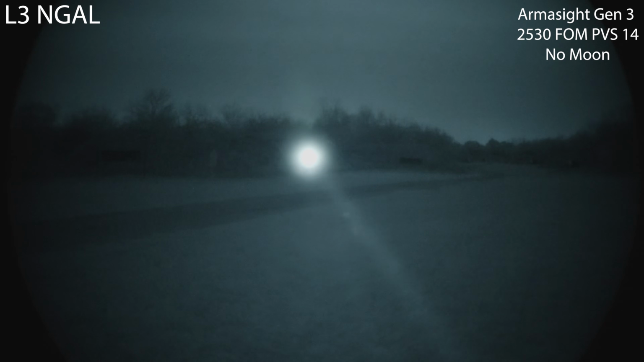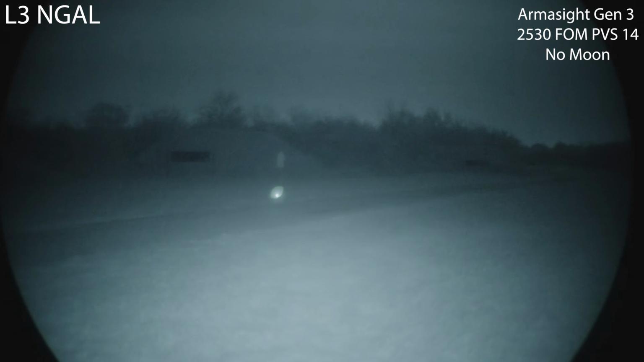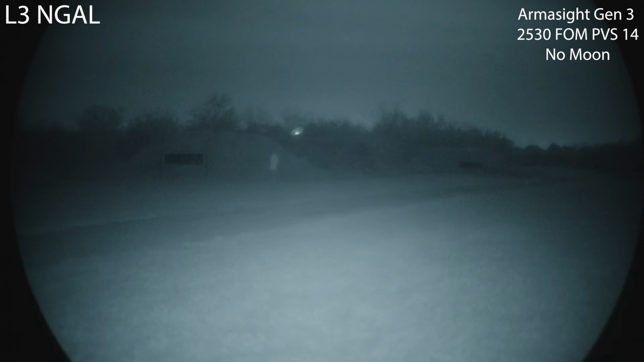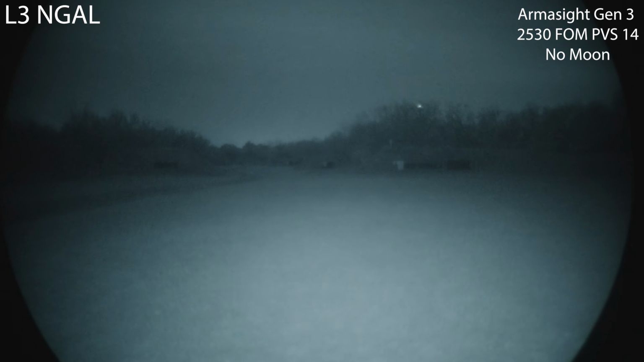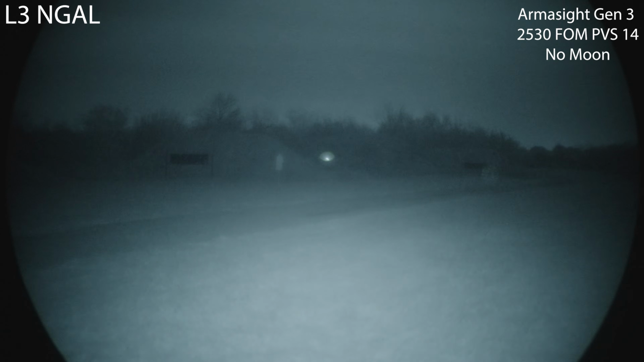Now, while it is narrow, I am going to put the diffuser over the illuminator. Diffuser is also over the aiming laser, so this is dual high. I'm sure the tubes on the night vision we're recording through are definitely auto gating, but it does a pretty decent job flooding. So for comparison, off, on. So a lot of your foreground, not too bad.